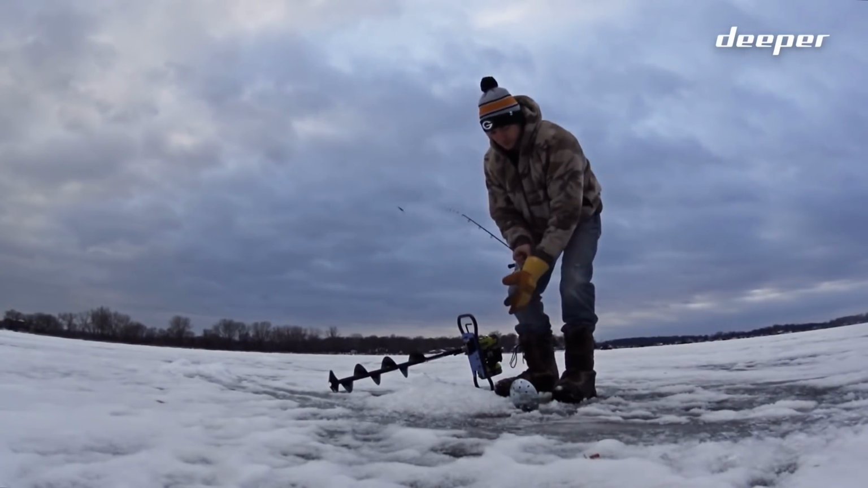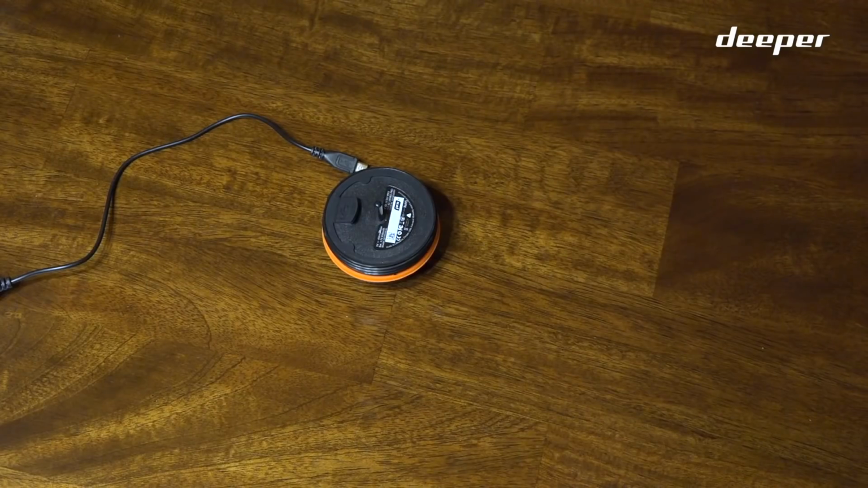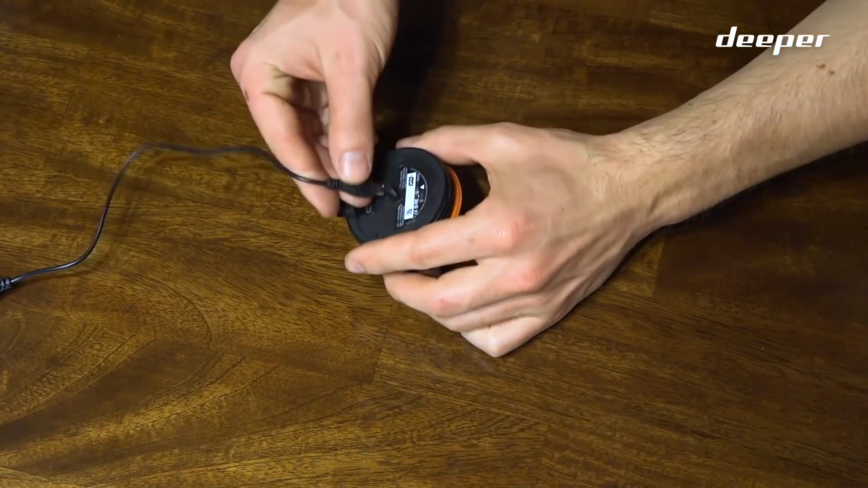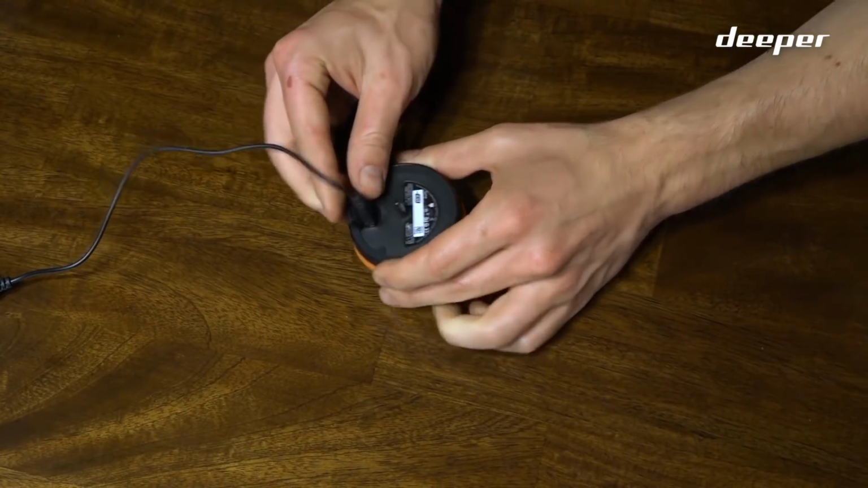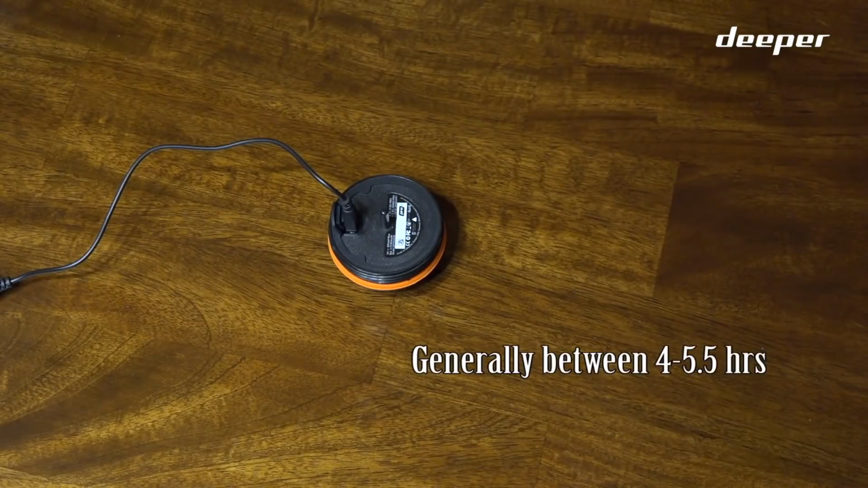The Deeper has a fully contained battery. When it dies, you need to plug it in to charge it. There are no spare batteries you can swap. The website says that the battery will last 6 hours under non-stop usage and it will charge in 2 hours. On average, I'd say with my use, it lasts slightly less than 6 hours when ice fishing due to the temperatures that the battery is in.